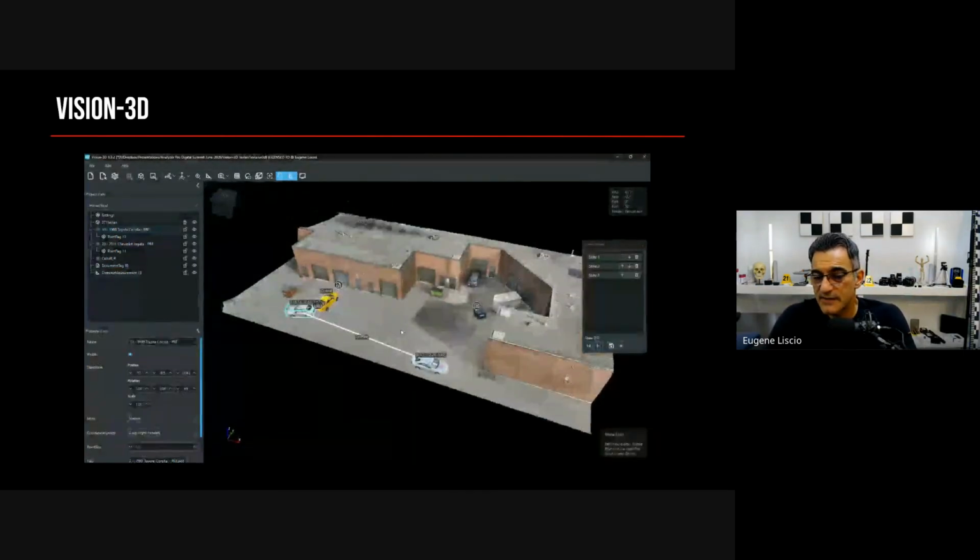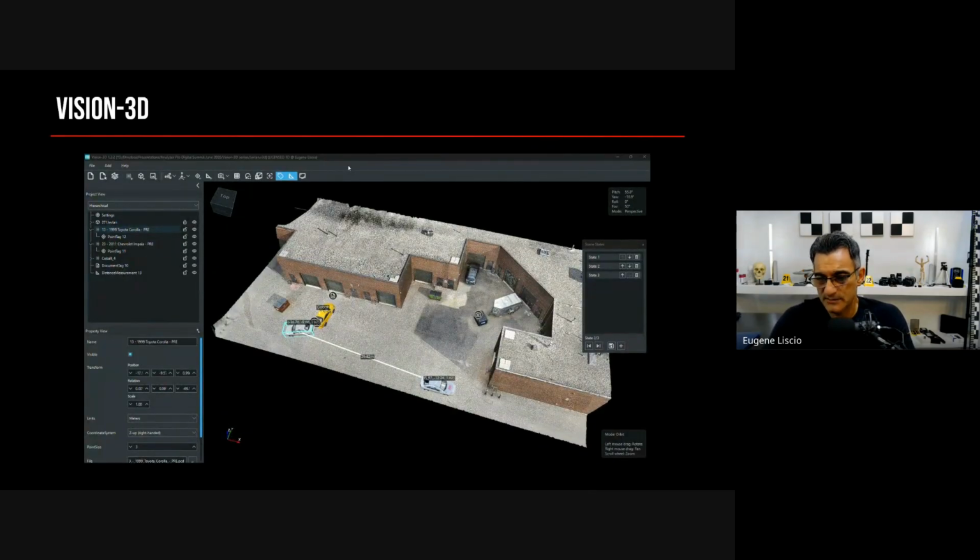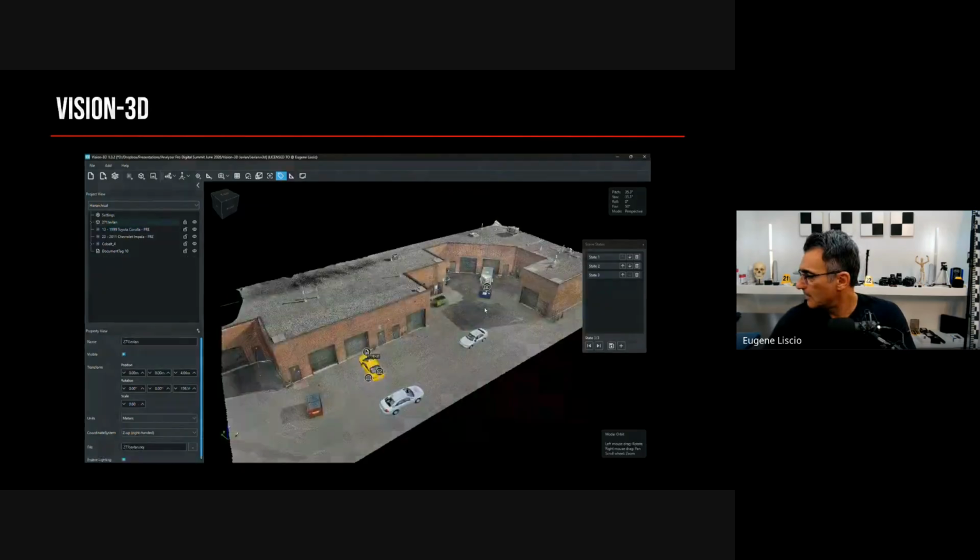So it's a very interesting way to combine, now this is a meshed model with point cloud data, but we also have a beta right now where we have Gaussian splatting included as well. So very, very interesting for setting up all your different scenarios and then presenting them as a visualization.